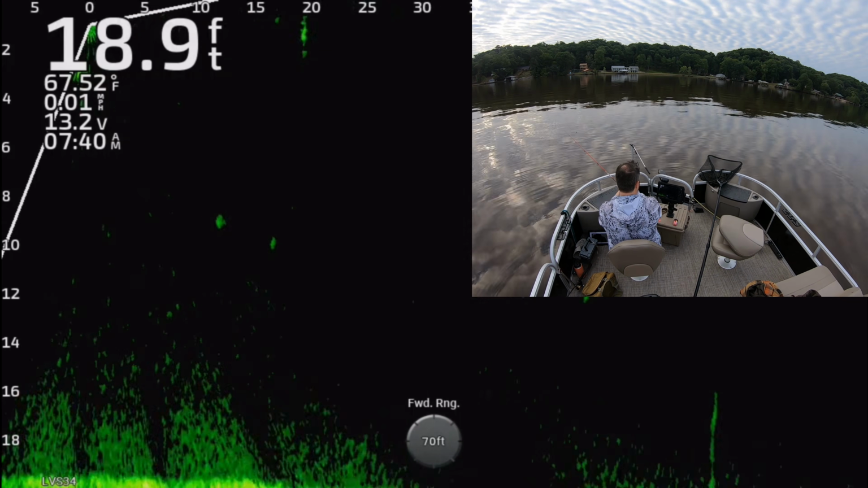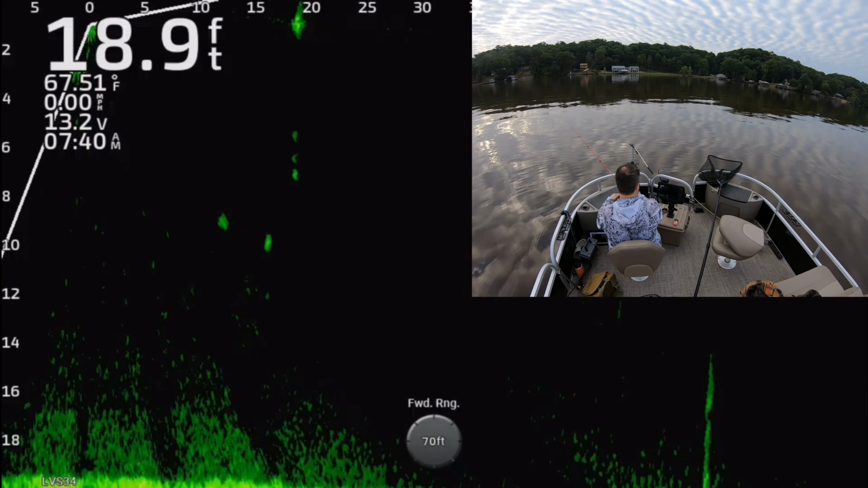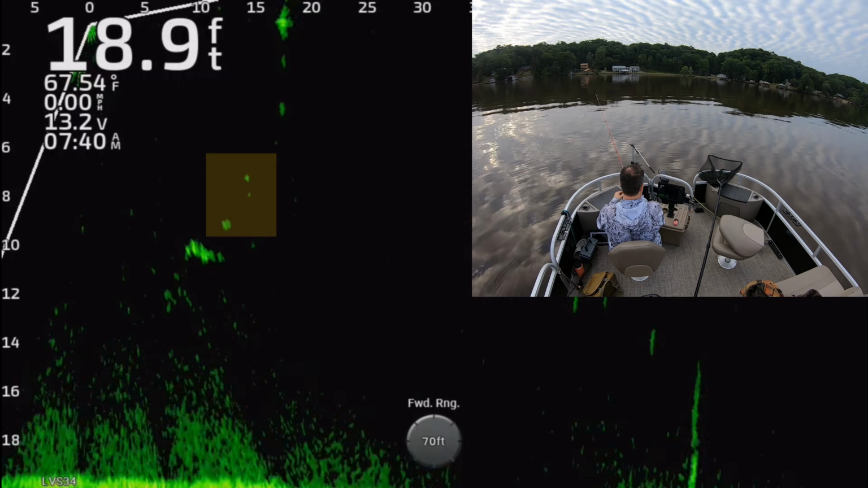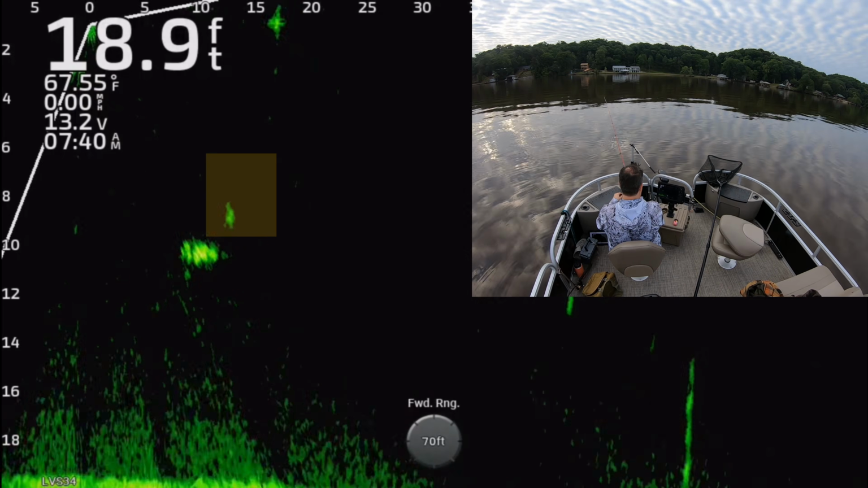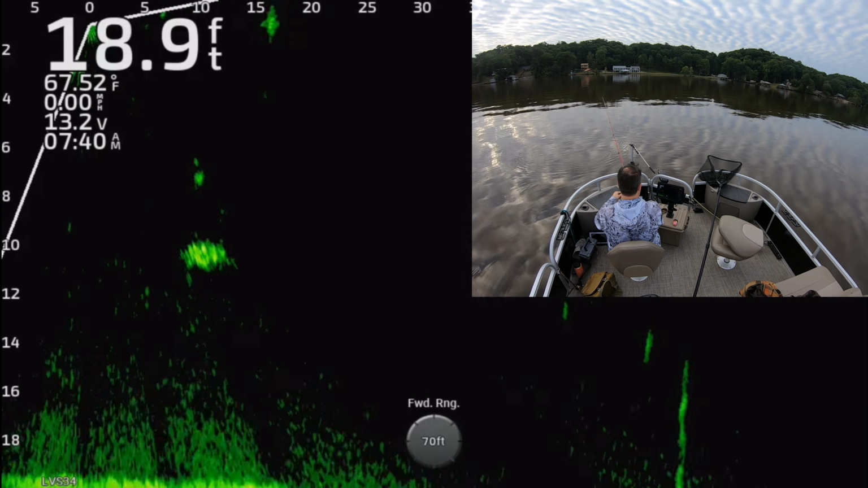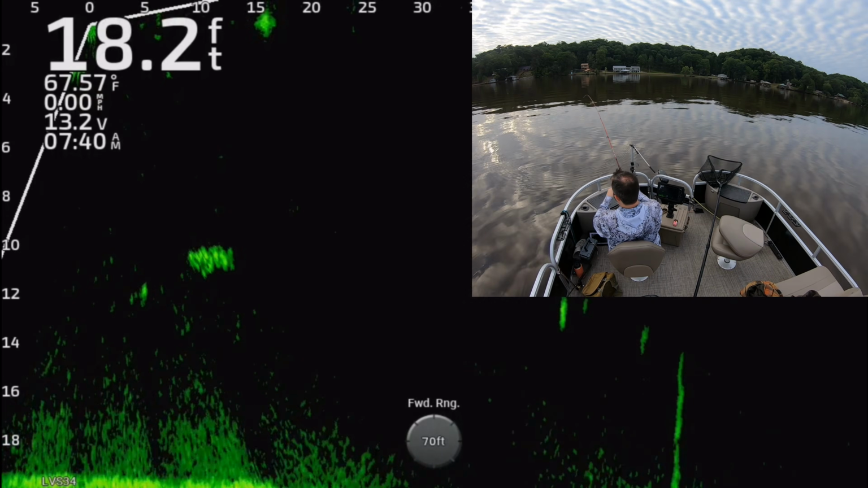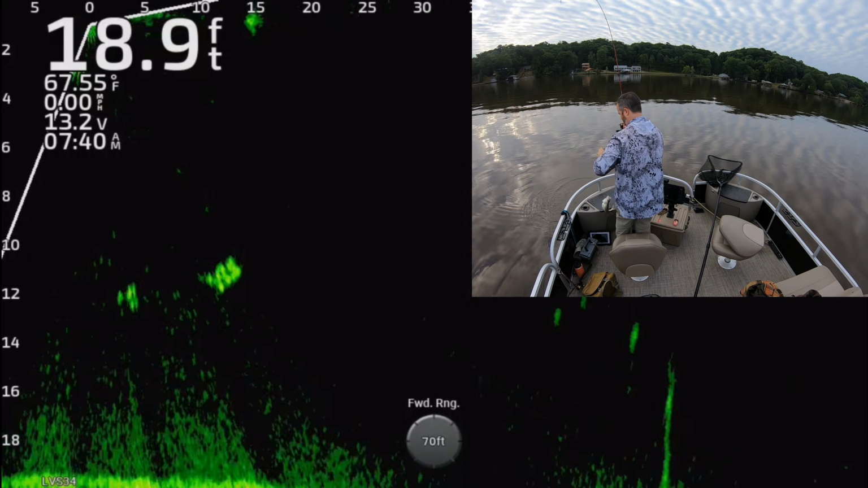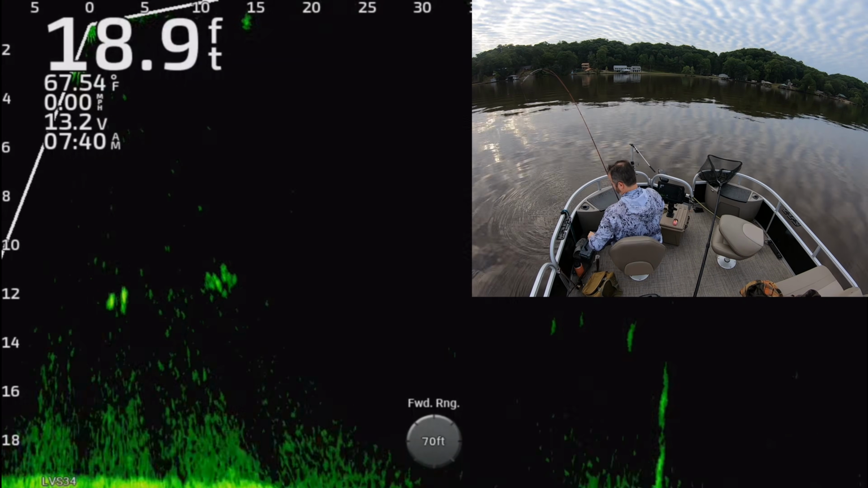Look, here's some more suspended fish. You can see the ones I'm going for down there, right around 10 or 15 feet away, right around 9 feet deep. He looked up. There he goes. He's chasing. Got him.